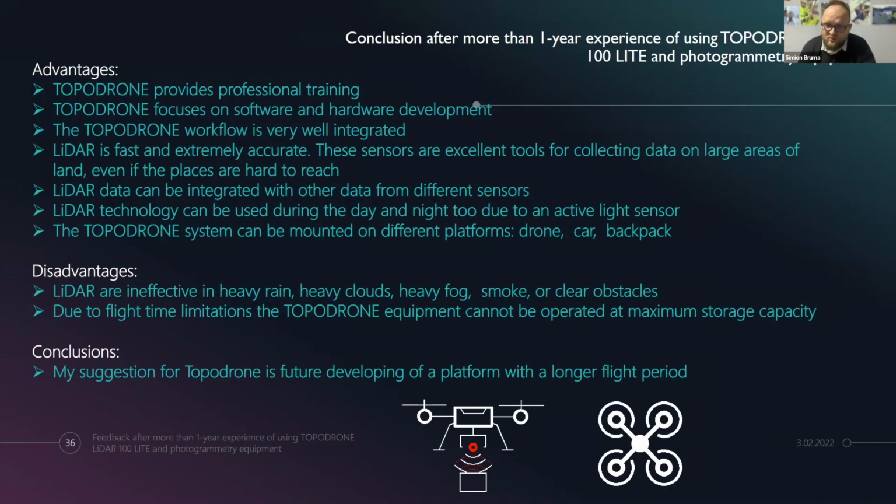As a conclusion, after 1 year of using it, in my opinion, TOPODRONE provides the best professional training. I love to work with you guys because if I have something in my mind, you give me the answer all the time. Also, I like you because you always try to improve your software and also your hardware. It's good to stay in shape, let's say. Also, I chose you guys because the whole workflow is very good and nicely integrated.